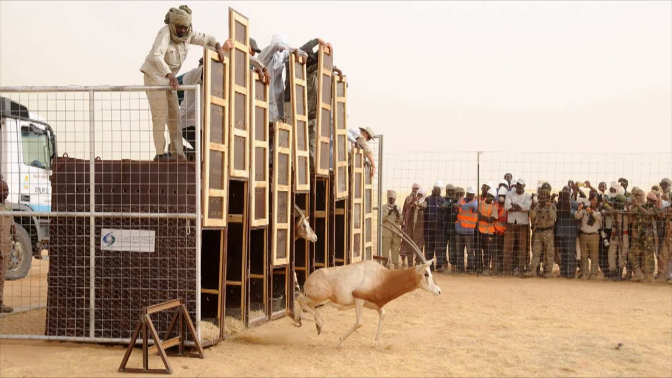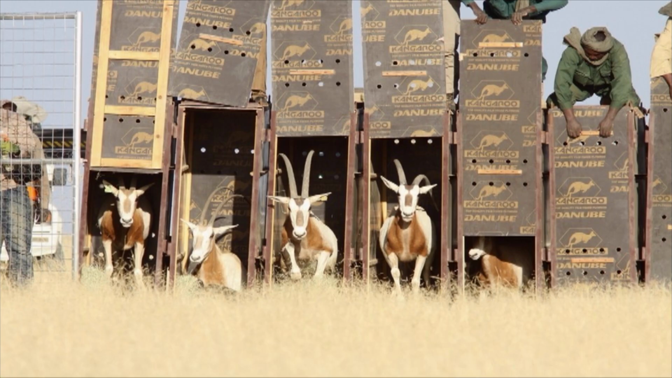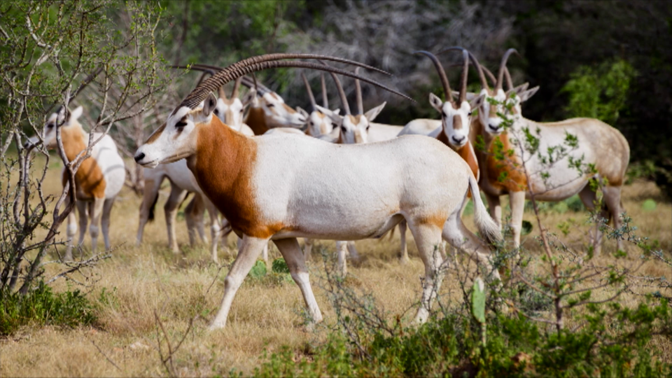A species has come back from the dead. After being declared extinct in the wild, the scimitar oryx is back in West Africa. A herd of 14 scimitar-horned oryx have been reintroduced to Chad to strengthen the population. They were declared extinct in the wild more than 20 years ago. The aim is to reintroduce between 300 and 500 animals. They breed successfully across the world, such as this ranch in Texas.